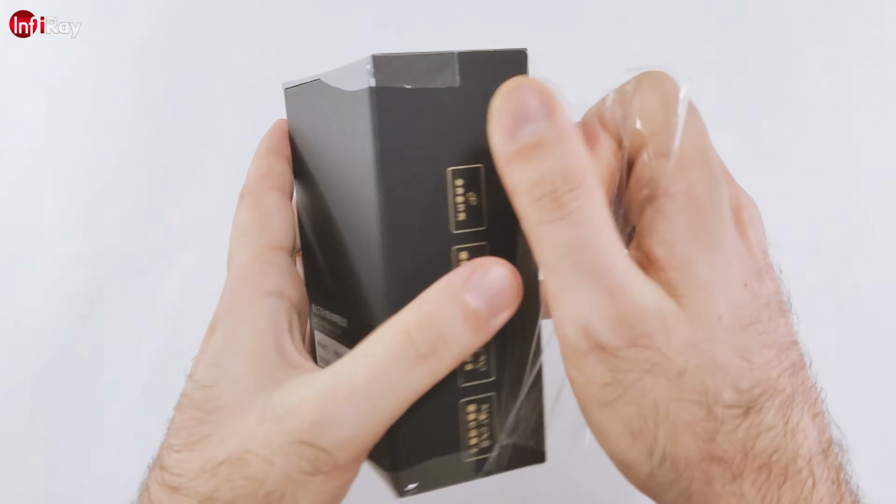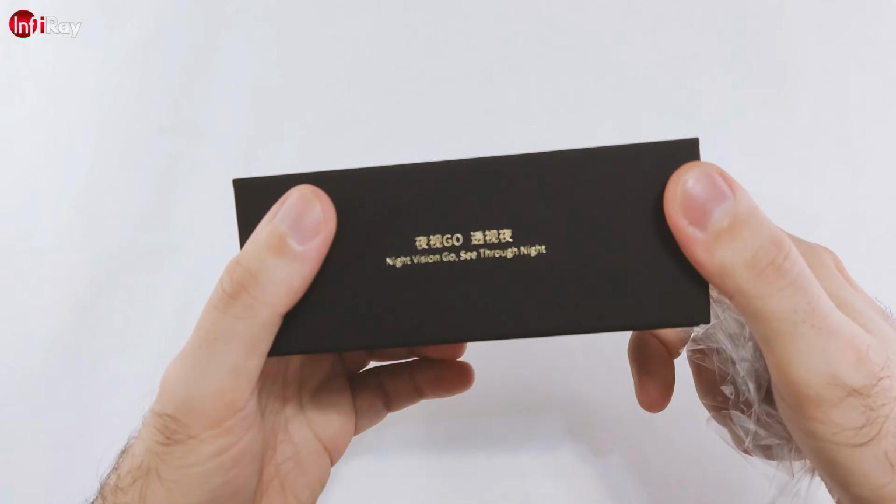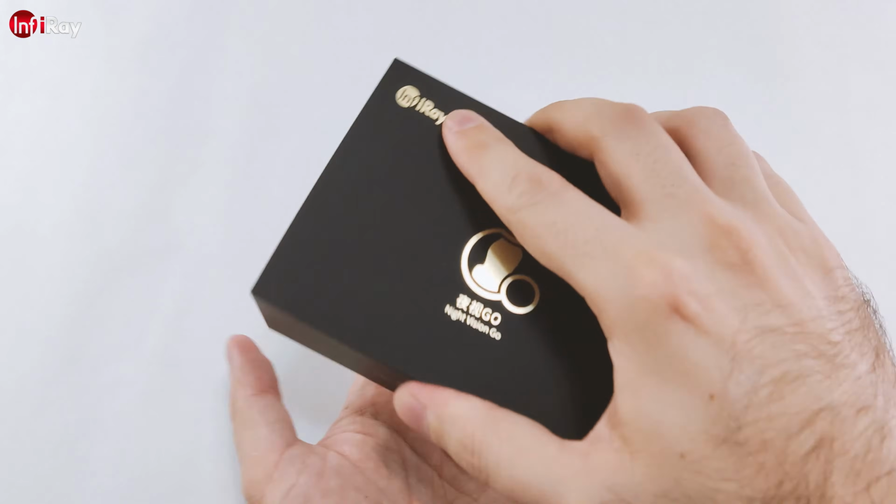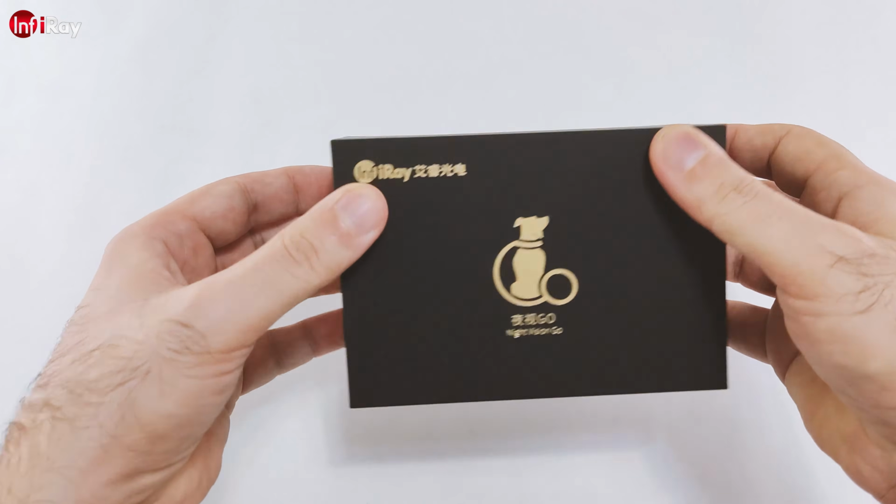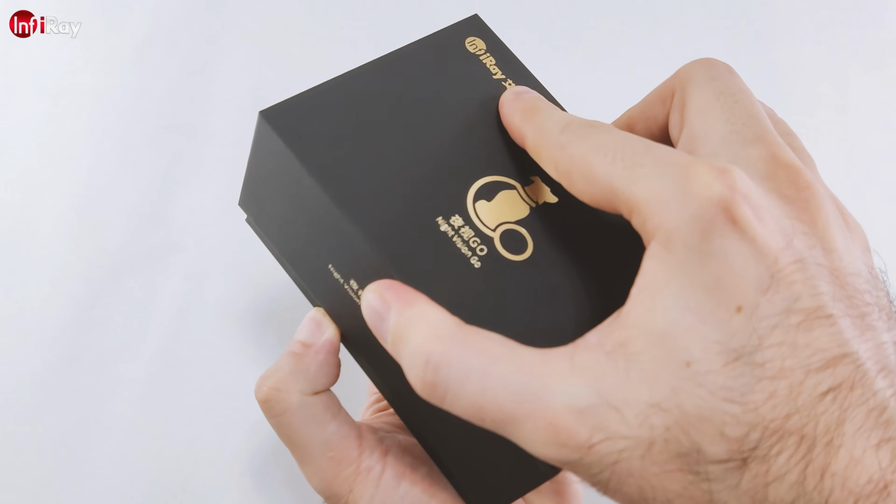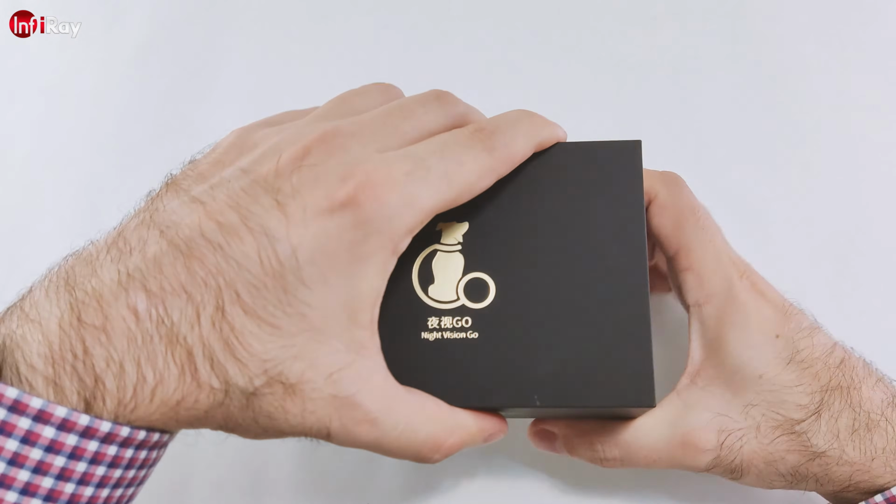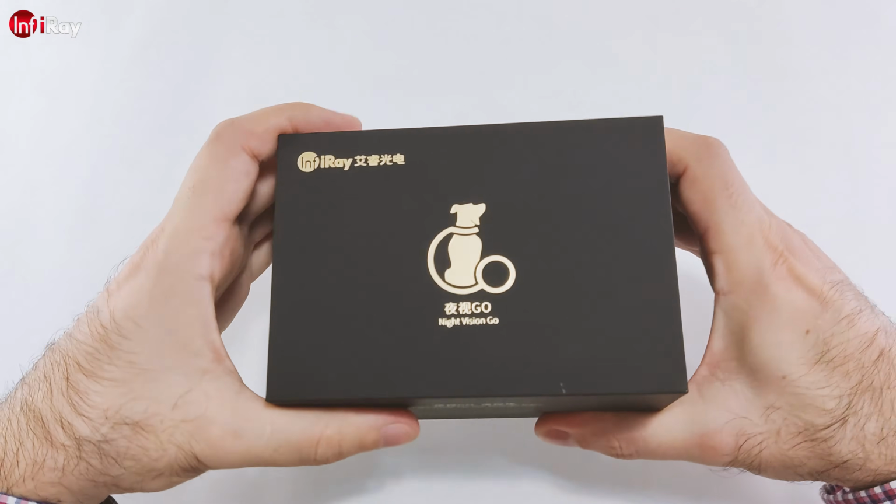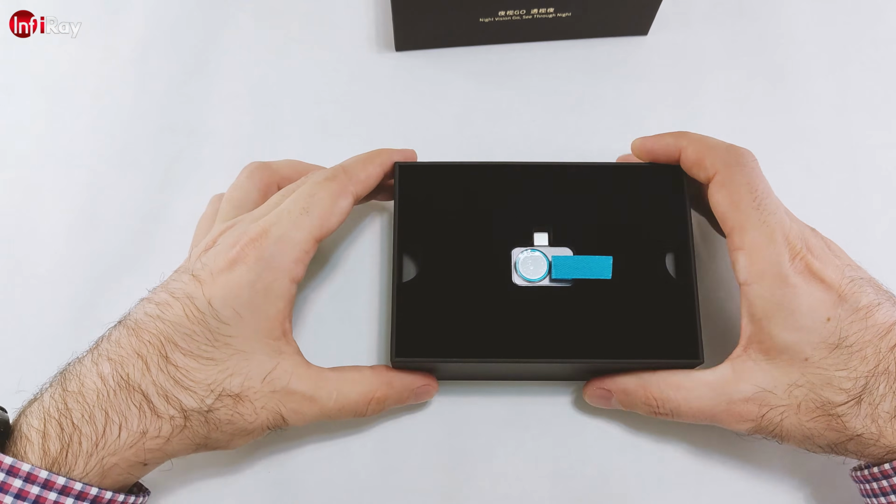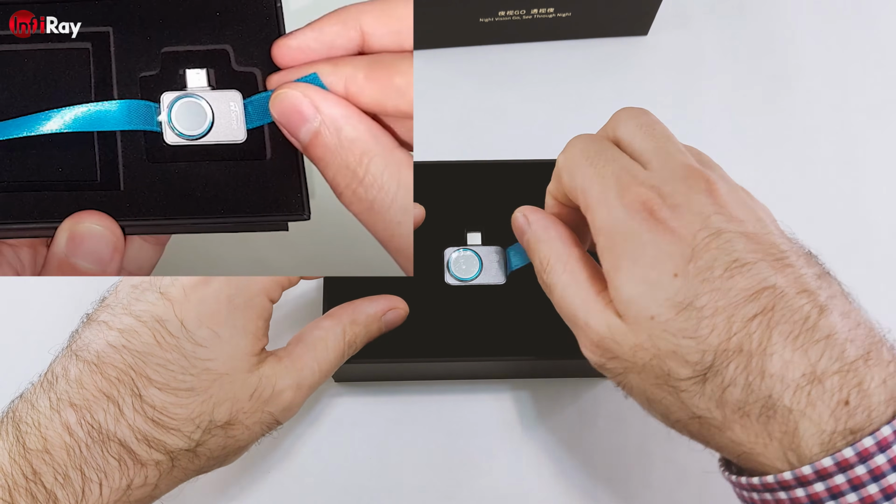It comes with a very nice box, a very similar feel to the older packaging, but it's a little bigger, probably to house a little more accessories. A little hard to open. It's a very tight fit. Inside, the packaging looks very similar to the old packaging style.